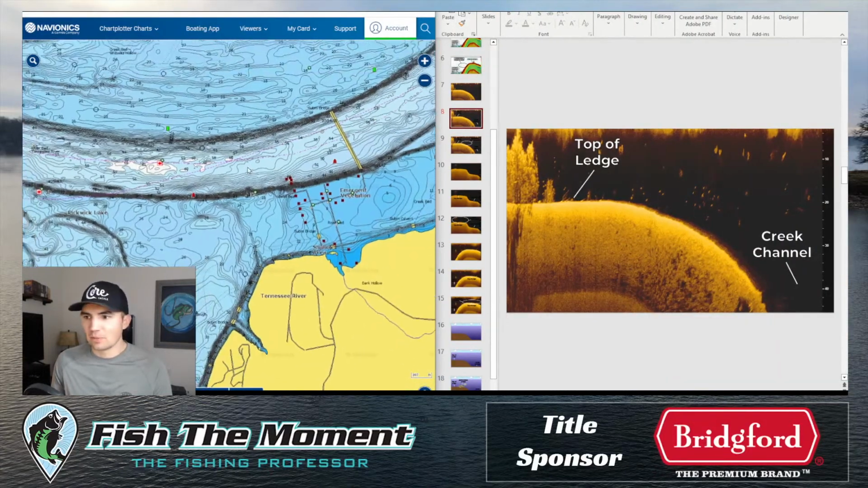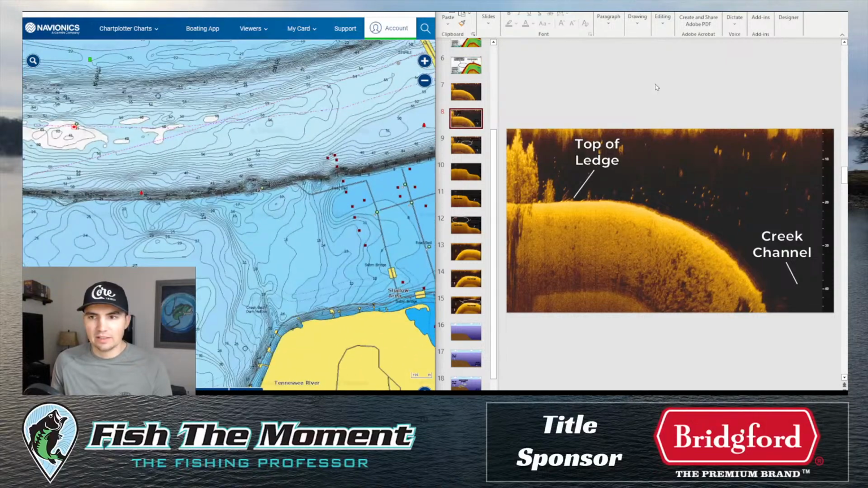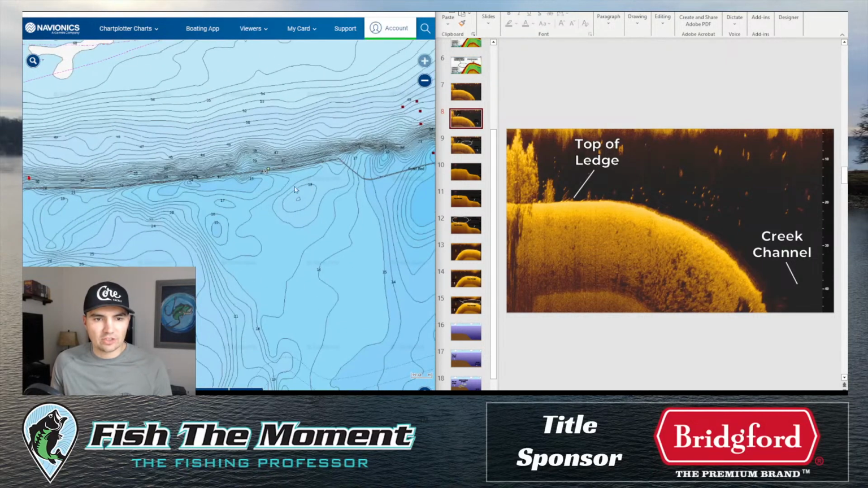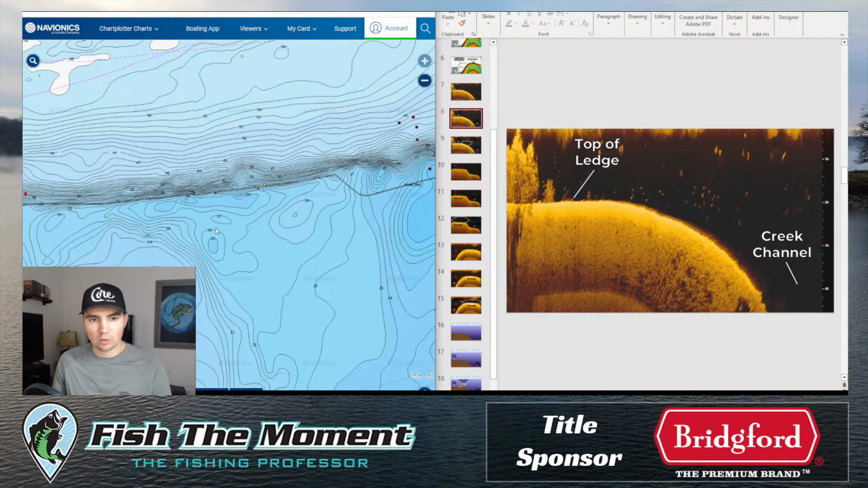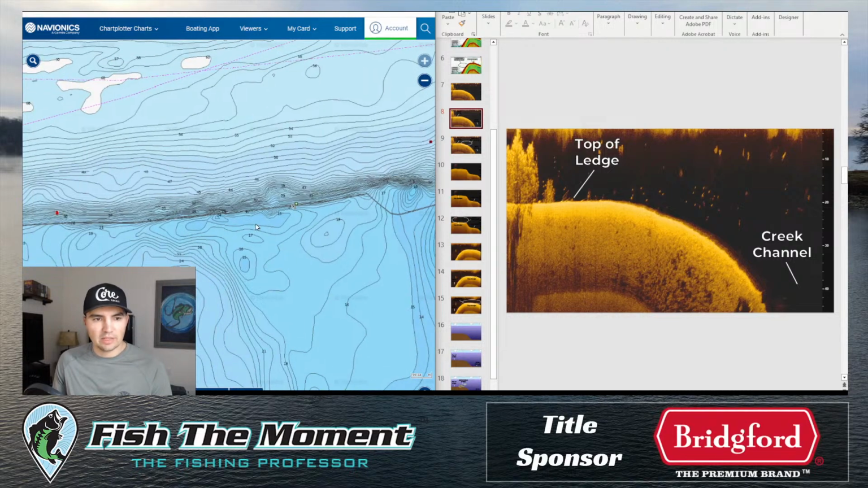Here we go. So if we pull these up side by side, the top of the ledge right here, 19 foot, is right here in this down imaging image. And then the creek channel right here, 50 feet of water, is over here in this image. You can see that there's a sharp break from shallower to deeper water. You have shallower water, this darker blue, that then transitions to these thick lines. Those thick contour lines indicate that sharp break. That's where it goes from shallower to deeper water very quickly. Then you have your creek channel over here.